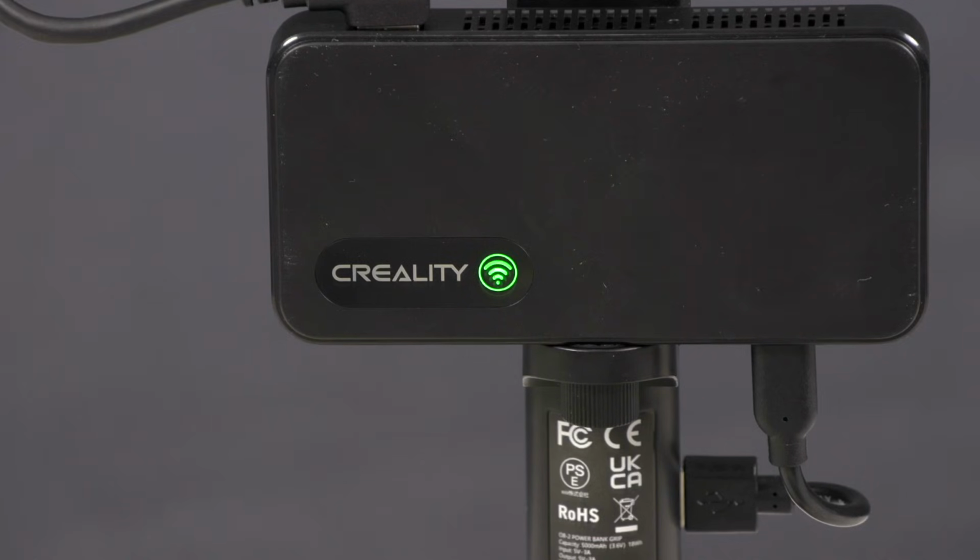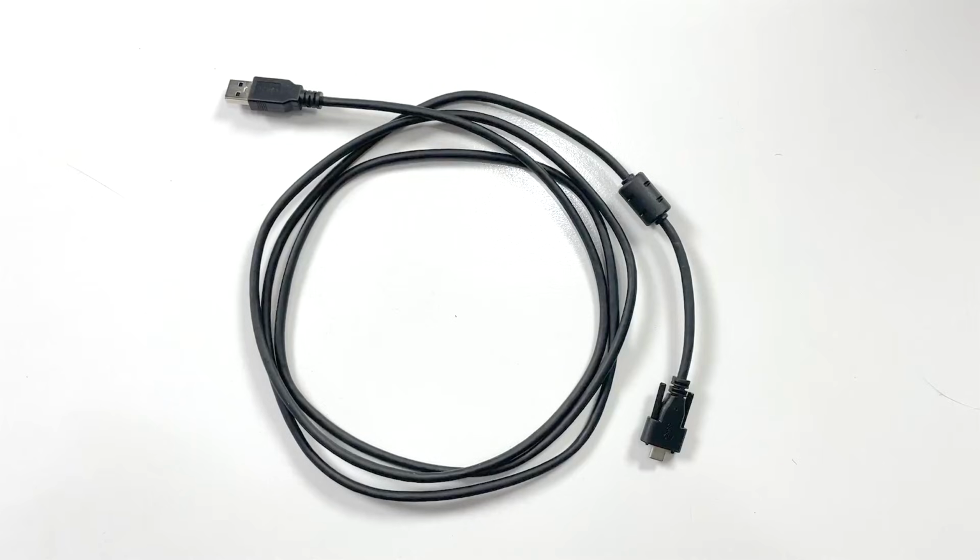Once the Wi-Fi module light shines blue, you can connect the Ferret Wi-Fi signal with your iPhone. If scanning directly onto a desktop or laptop computer, you won't need the power bank, the phone holder, or the Wi-Fi bridge. You can plug the Ferret directly to your computer using the supplied 2-meter USB-A to USB-C cable.